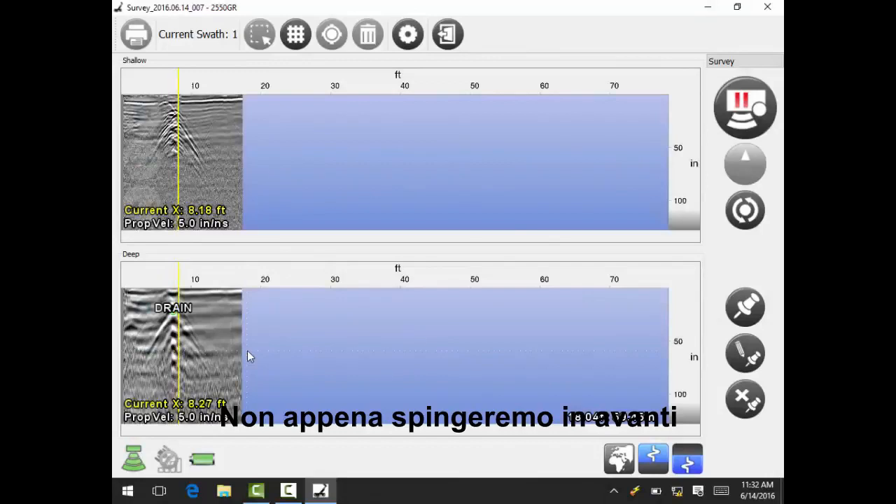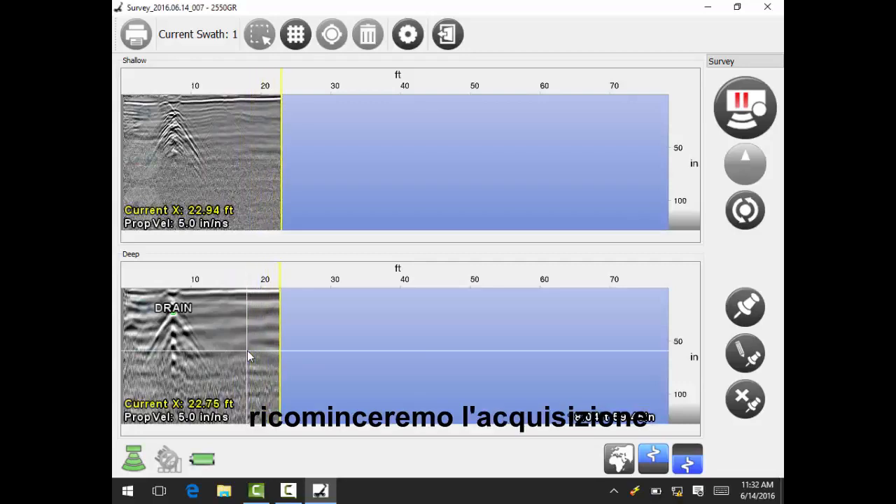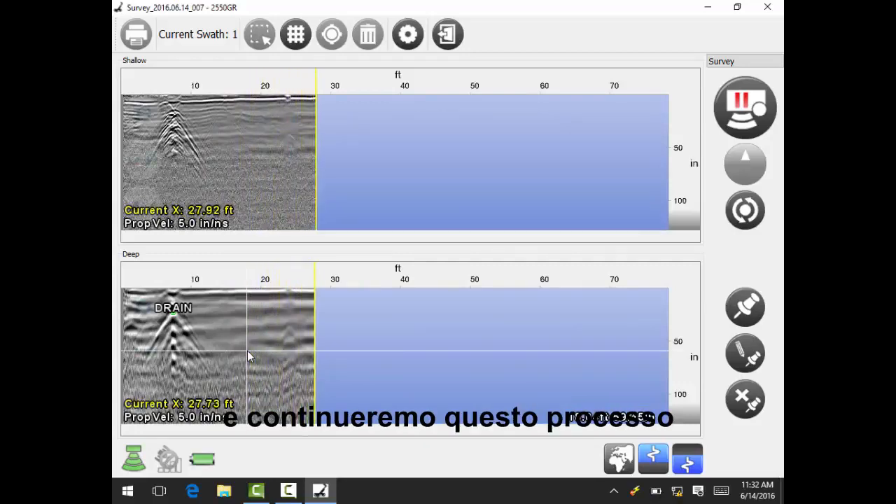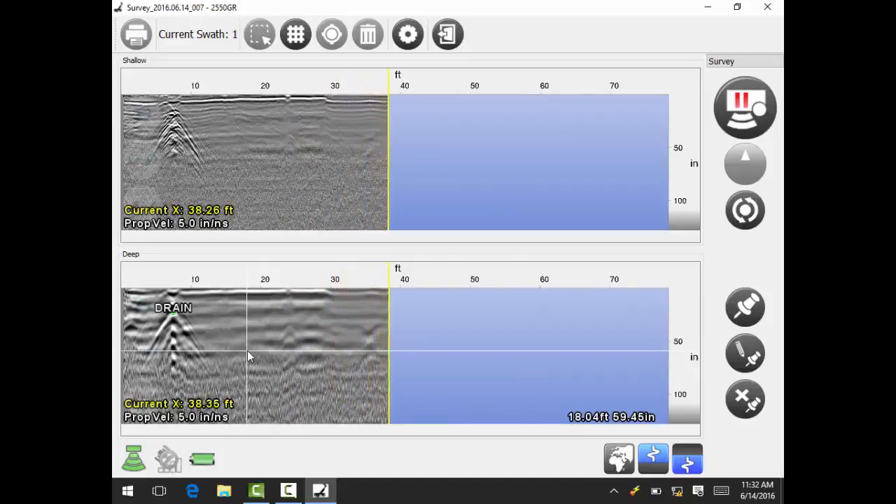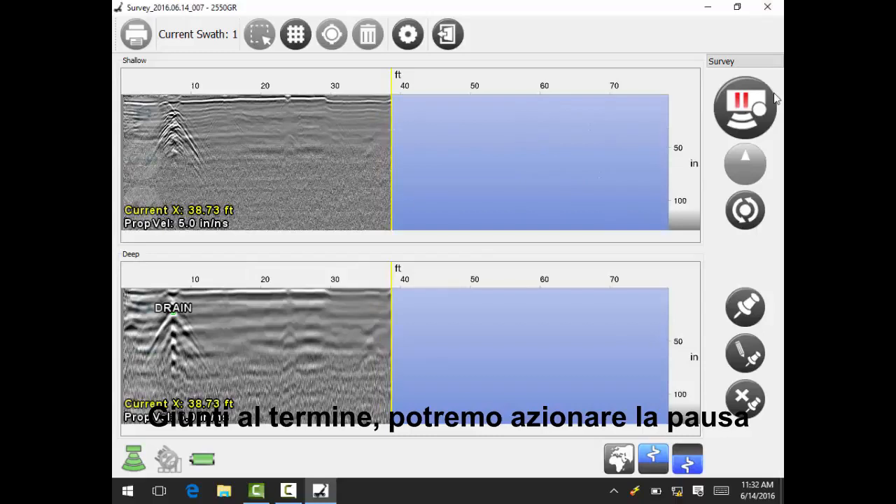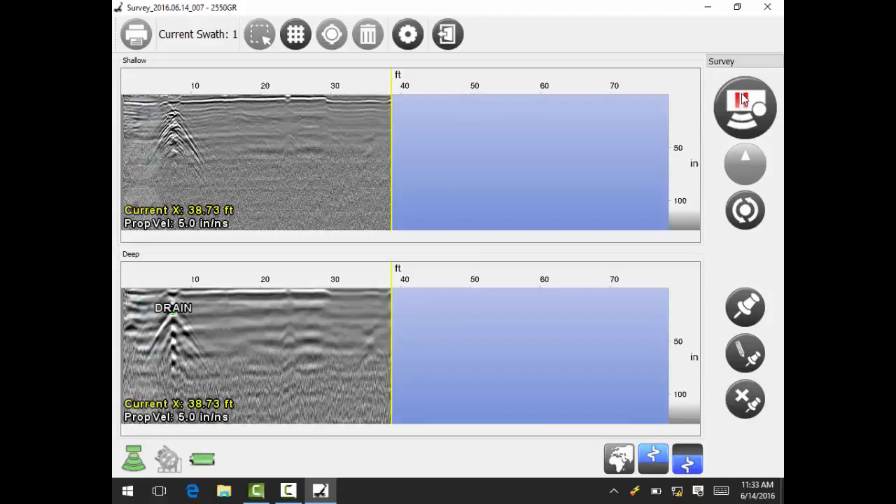Now as we push forward, you'll see the yellow line move back forward again, and when we reach the end, we will start acquiring again. And we'll continue this process along our full location. Once we reach the end, we can either pause our screen or we can continue and just change directions, loop a few feet or yards down one direction or the other to continue our scan grid.